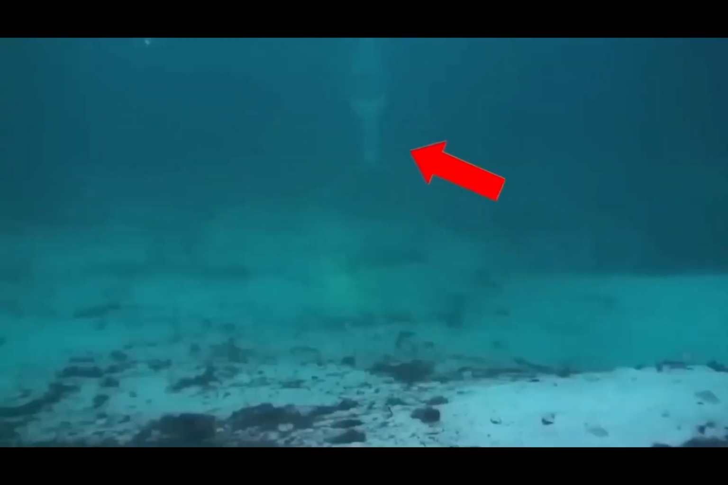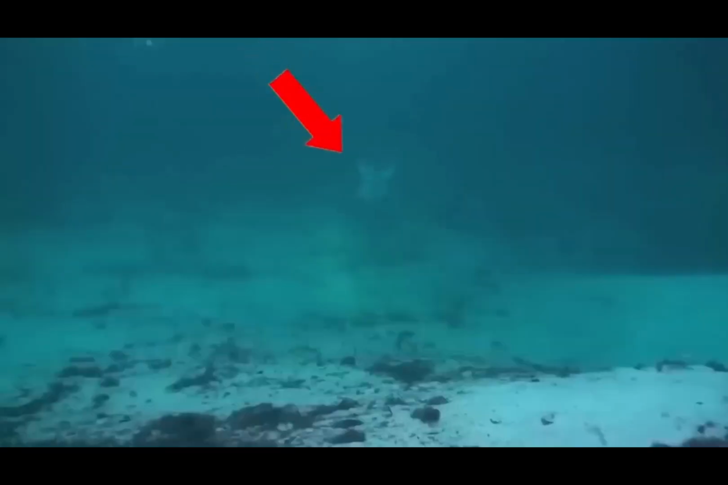This short clip shows a mermaid swimming lazily in the water. It might have been so involved in it that she didn't notice a camera there recording her. This clip was recorded pretty deep under the water, so it is not possible for a human to be there all swimming by herself. I think it might be a real mermaid.